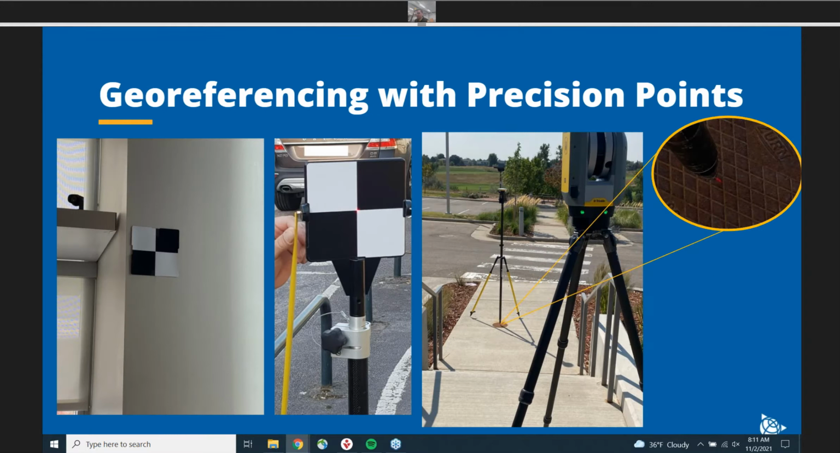So just looking at a high level at a few different scenarios of georeferencing. On the left-hand side, we just have a target on the wall. In the middle, we have a target outside, but it's on, I believe, a telescopic pole. So you're measuring to the center of the target, but the target that you're actually georeferencing to is the point at the bottom of the pole.